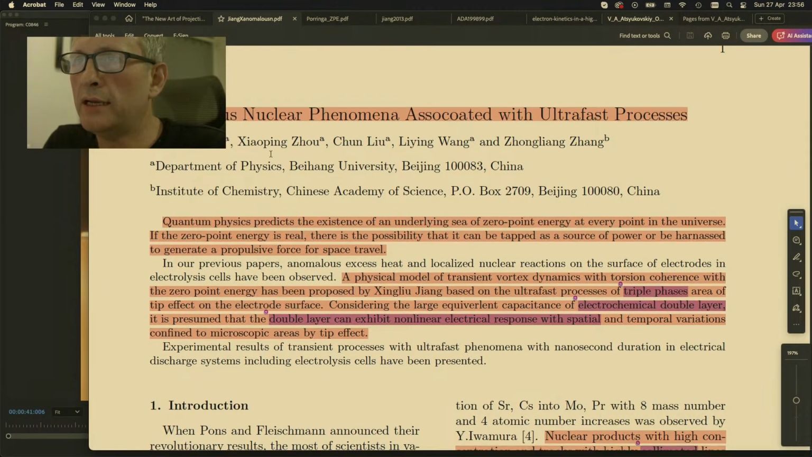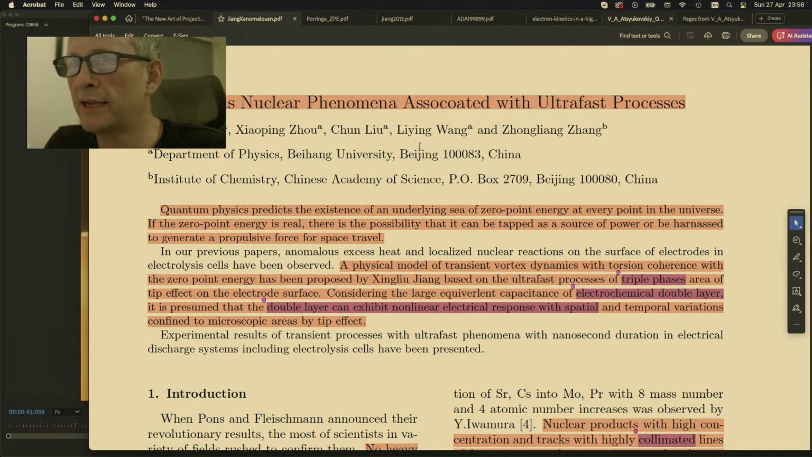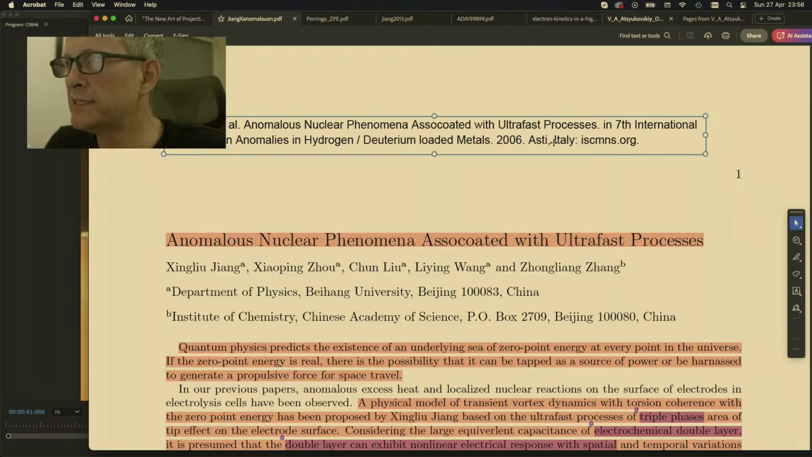Jinglu Yang, Xiaoping Zhao, Chun Lui, Liaying Wang, and Zhongliang Zhang. Department of Physics, Beihang University, Beijing, and Institute of Chemistry, Chinese Academy of Sciences, Beijing, China. This is dated 2006 and it was presented at the 7th International Workshop on Anomalies in Hydrogen Deuterium Loaded Metals for the ICMNS.